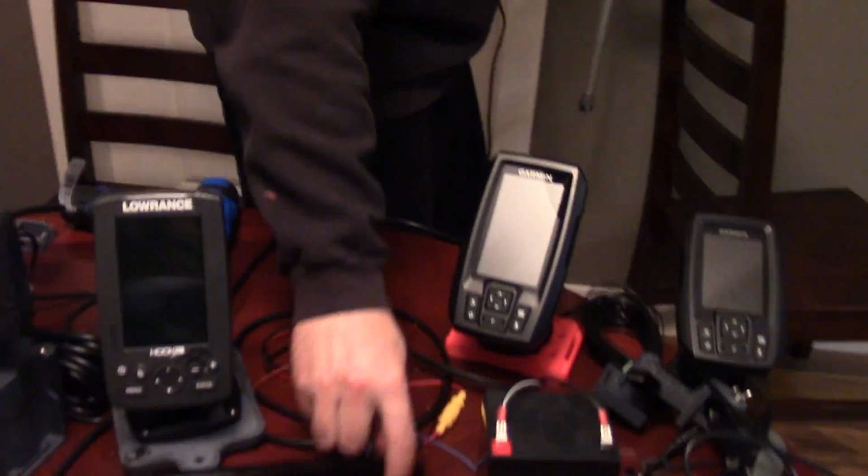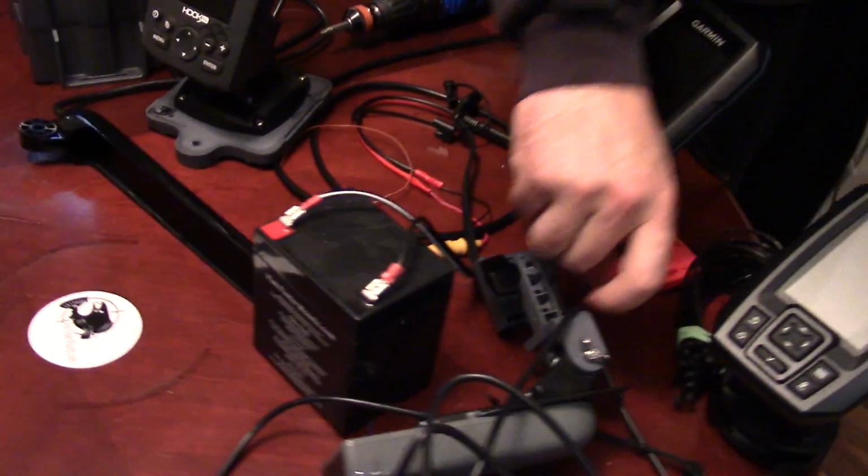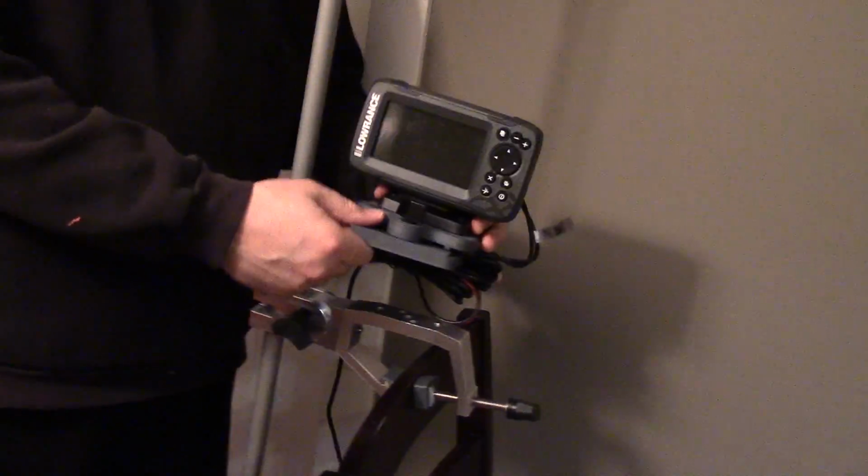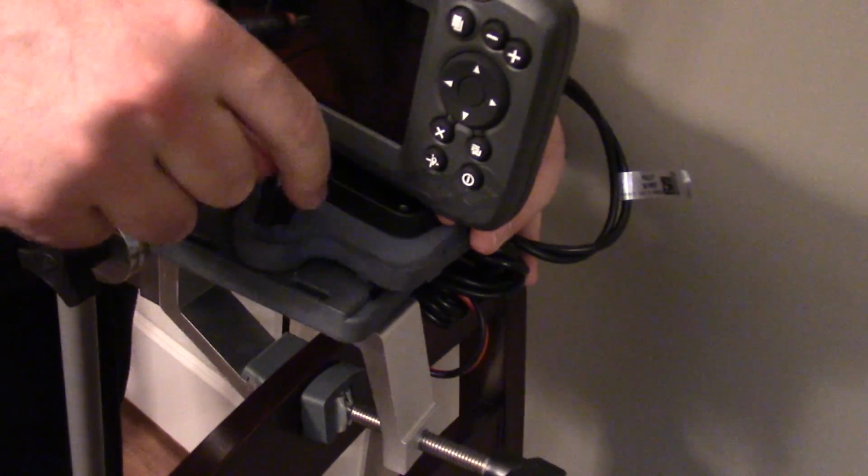Transducers like you see, this 10-inch Triple Shot, this 6.5 or 6-inch Garmin Striker 4 Plus, and we're just going to take this non-powered system to show you an example.